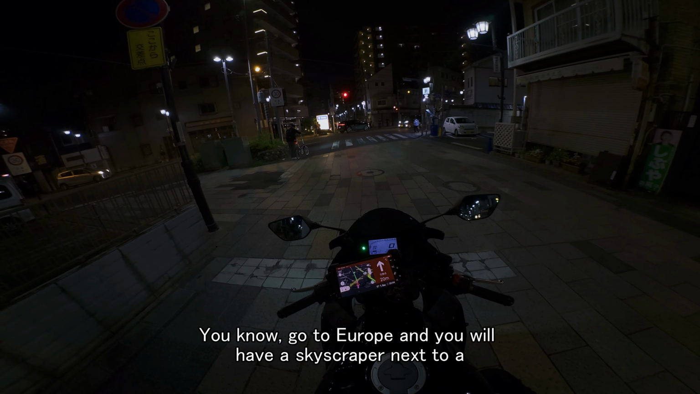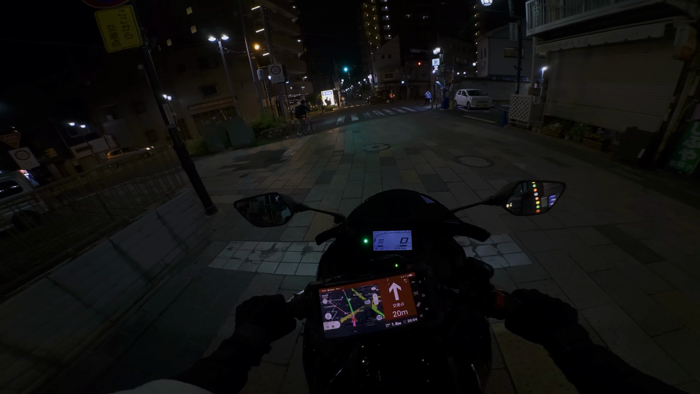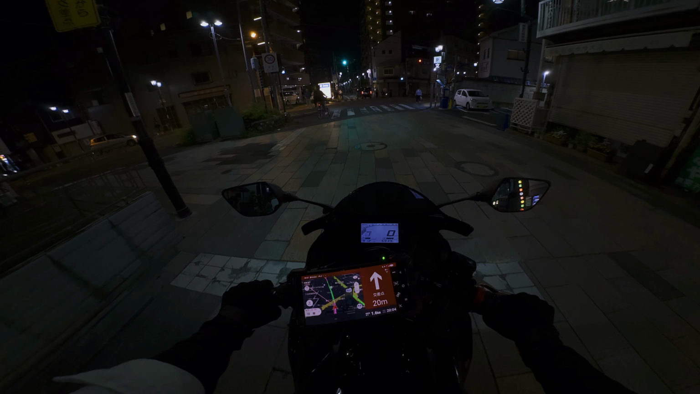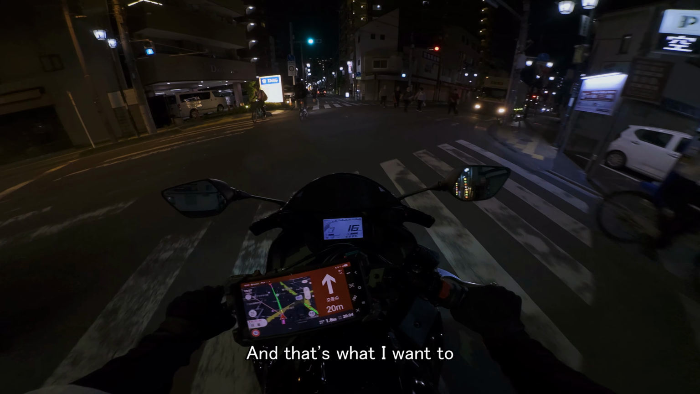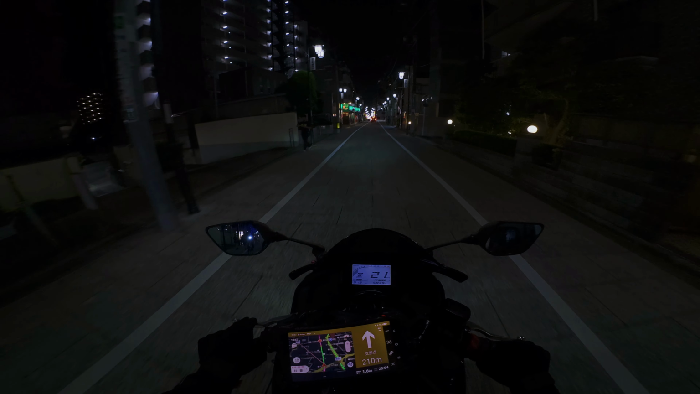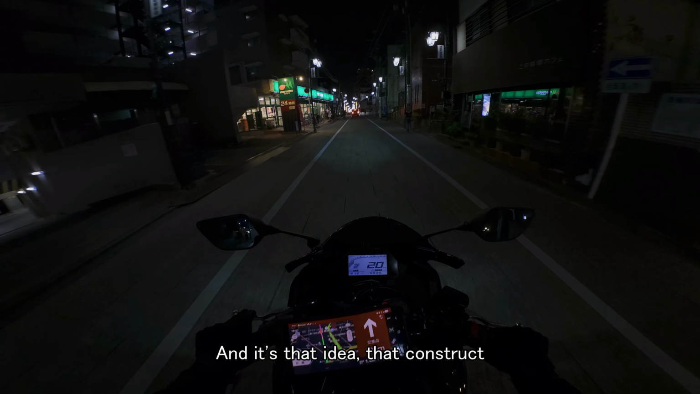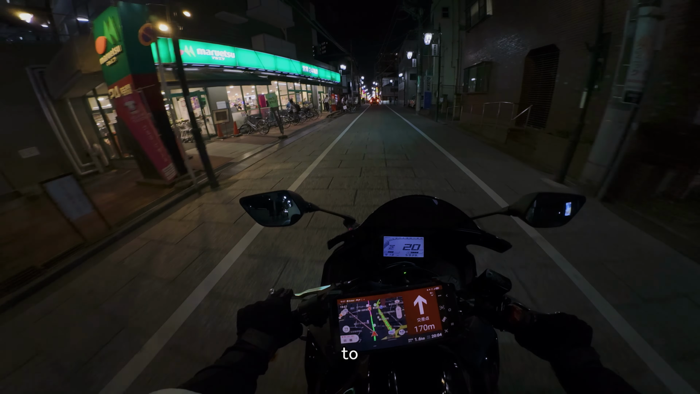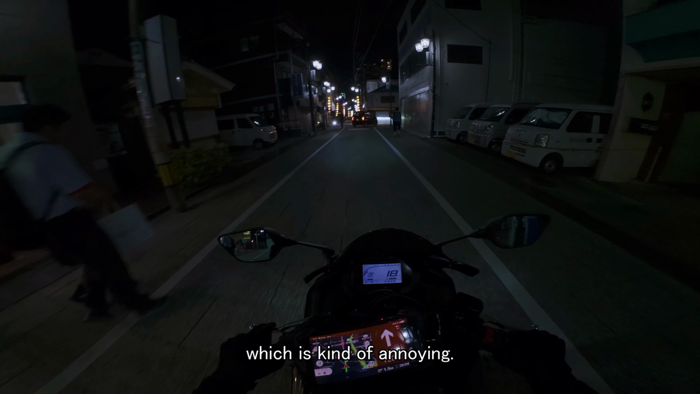Go to Europe and you will have a skyscraper next to a 500-year-old church. It's nothing unusual. And again, it doesn't take away from the beauty of it, and that's what I want to emphasize here. It doesn't mean that it's bad at all. It's just so overused, and it's that idea that's constructed to sell Japan to you, which is kind of annoying.